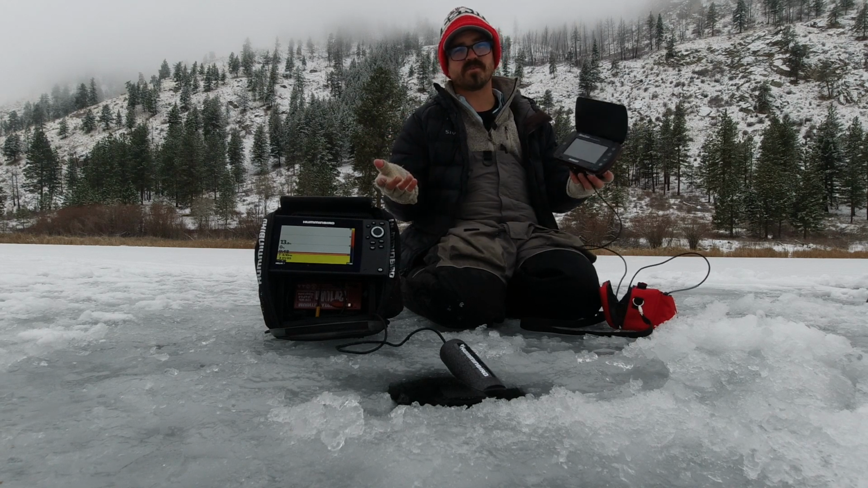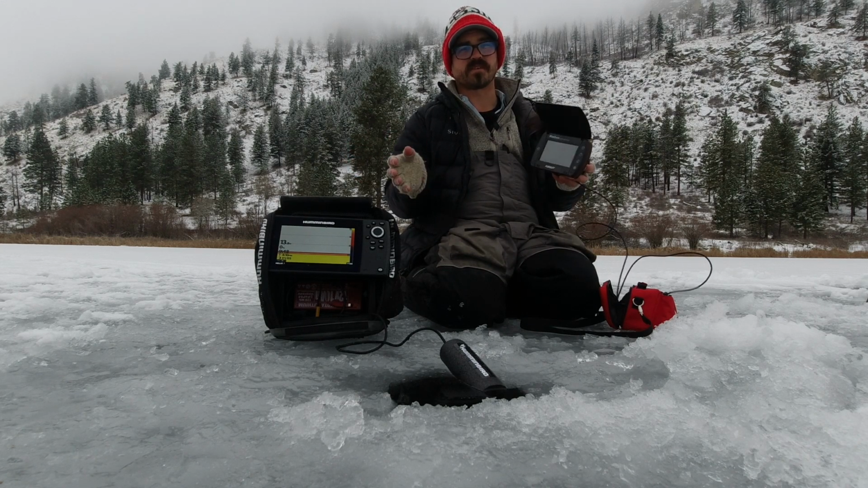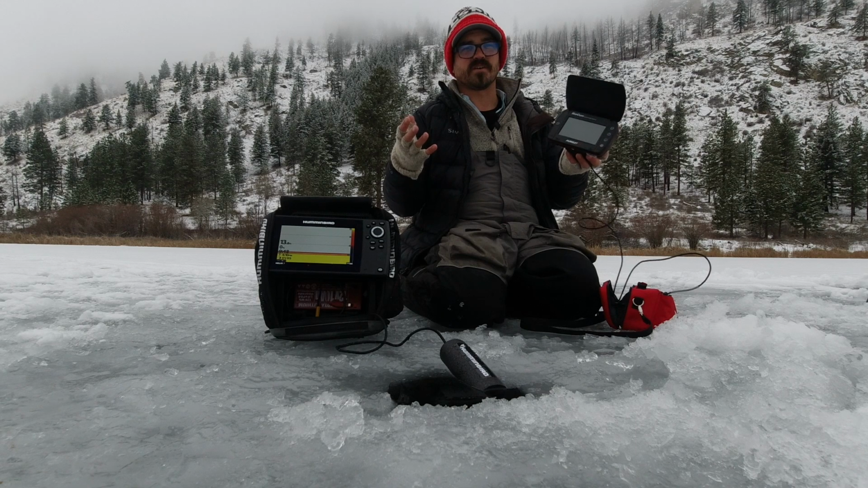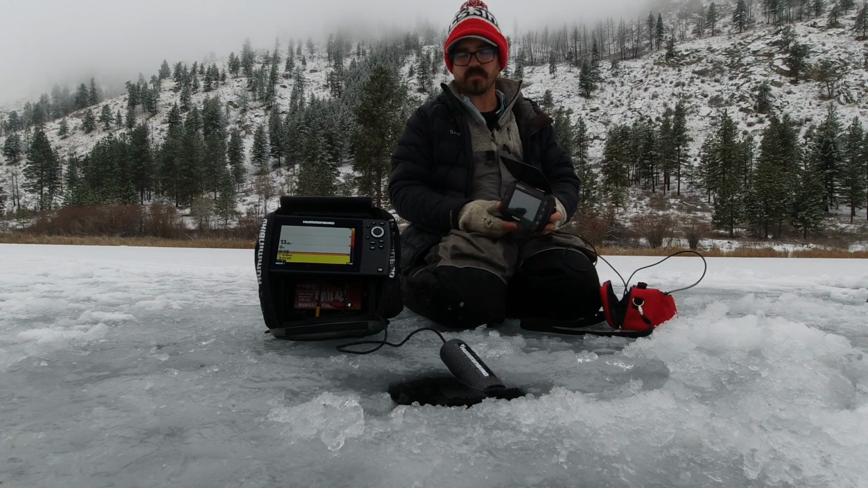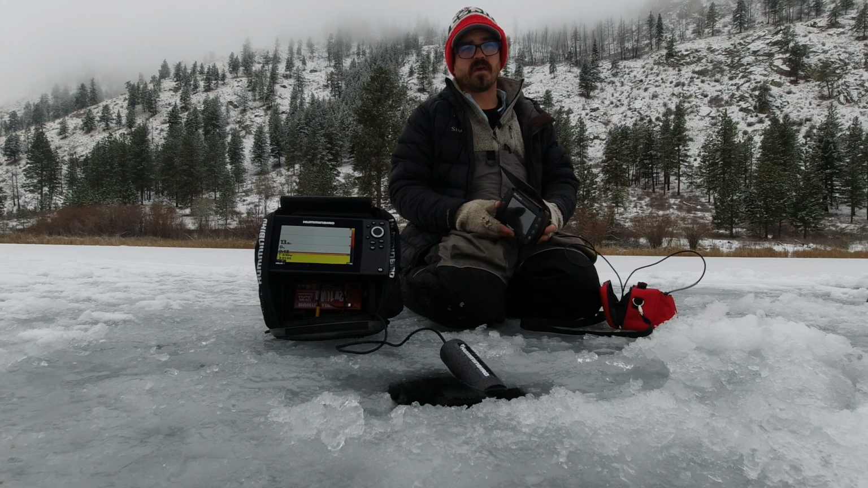Obviously, if you can afford to do both, then it doesn't really matter. When used in concert, they can be very powerful in terms of scouting and finding fish and then capturing those fish on film underwater, which is pretty cool. But a lot of us aren't going to be able to do that, and we're going to have to make a decision which way to go.